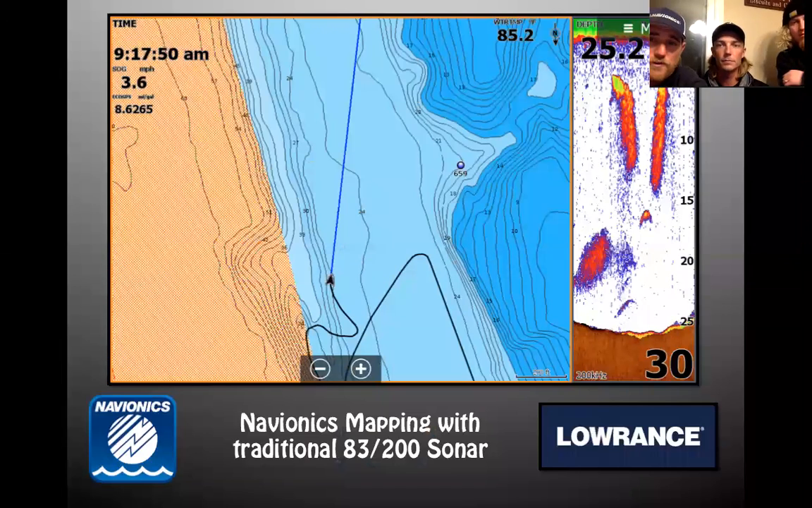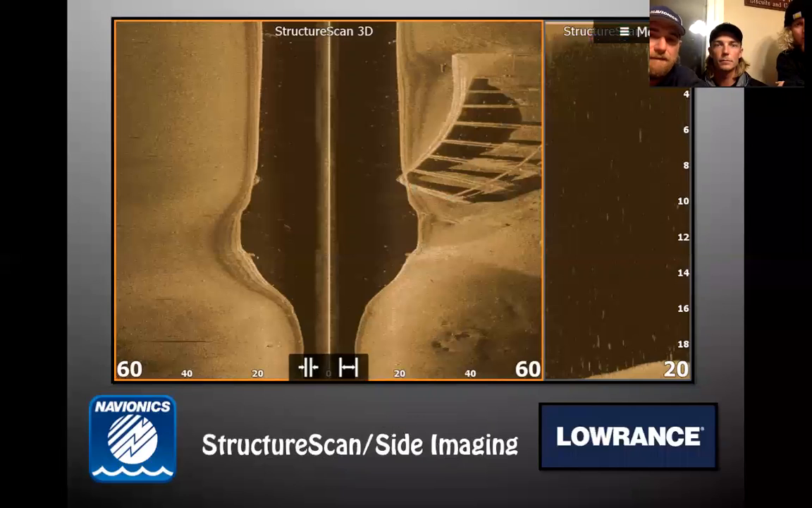Some of the stuff we're going to cover on all these different screenshots. Obviously, mapping is hugely important. Navionics puts these webinars on for us all, and we're going to get into some of that. Traditional sonar is on the right-hand side of the screen. We're going to talk about structure scan, side imaging, down scan. We're not here to sell units, we're just here to teach fishermen how to fish. We're going to be showing you screenshots from Seth, who runs Humminbird, Lyle, Humminbird, and I run Lowrance. So we're going to be showing you different stuff from what we got.